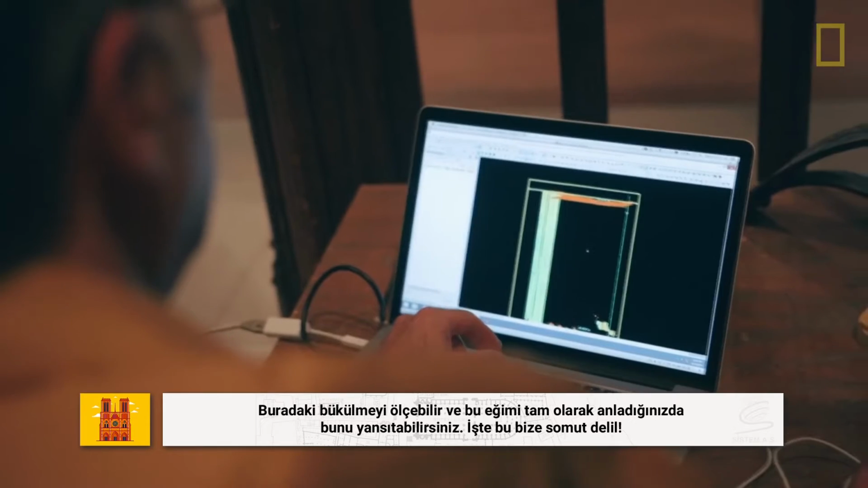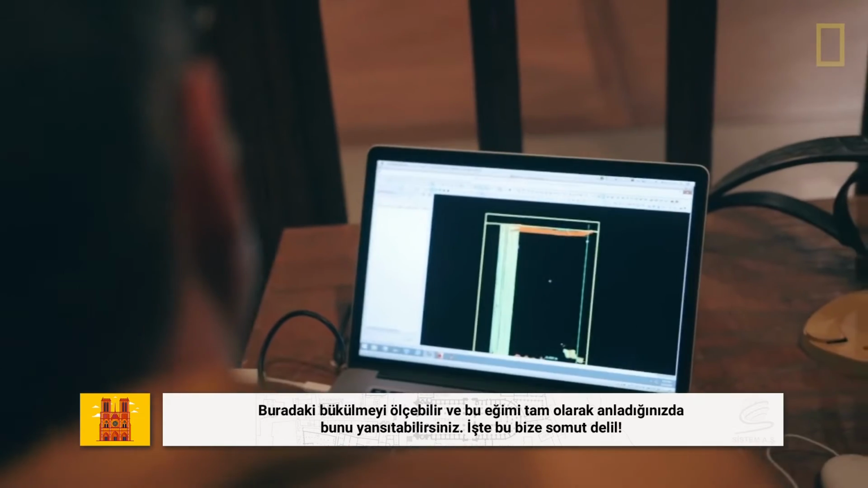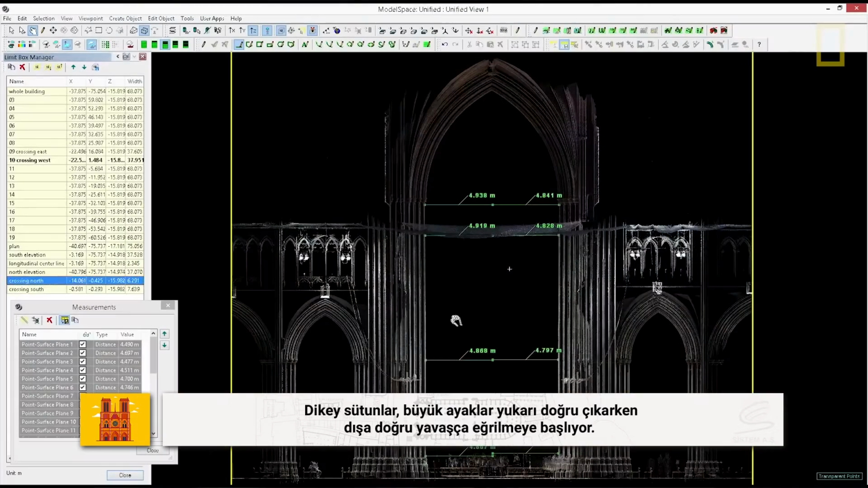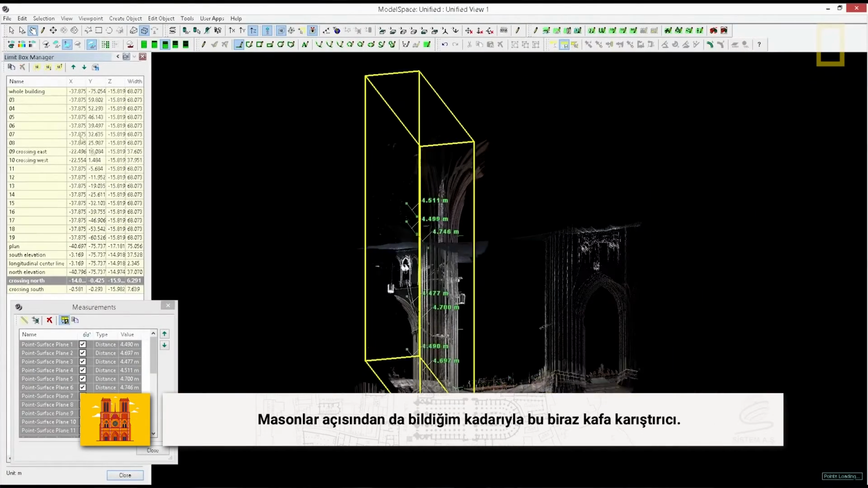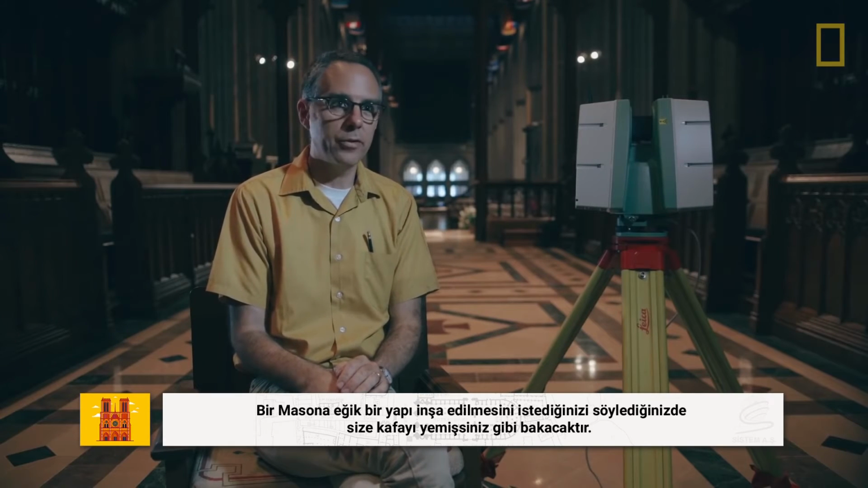You can measure your way into articulating the exact curvature of this thing, and once you realize the curvature, then you can project it on up. So that's the smoking gun. The verticals go up, the great piers go up, and then they start slowly to bend outwards. Now, to put this in perspective, it's a bit of a head scratcher as far as a mason is concerned. You ask a mason to build something out of plumb, he'll look at you like you're nuts.